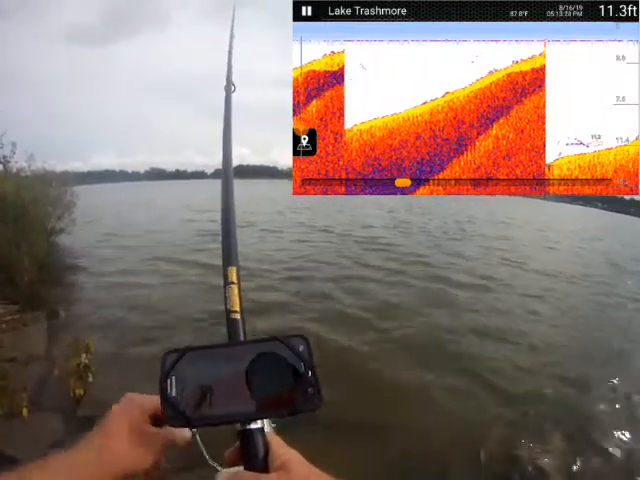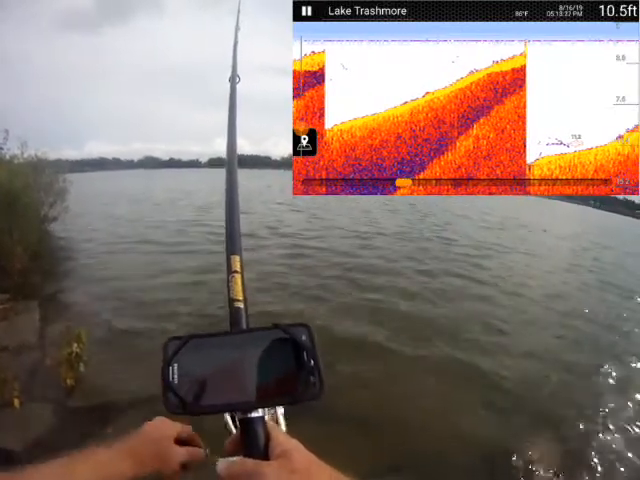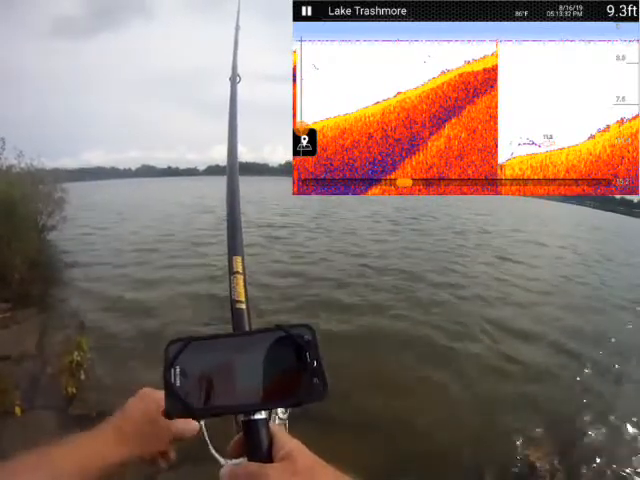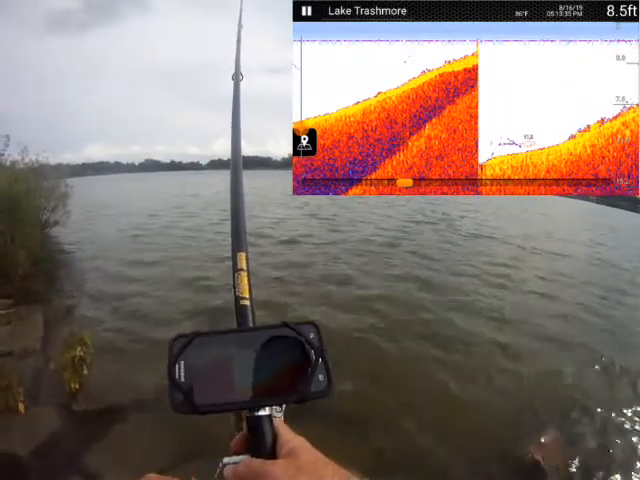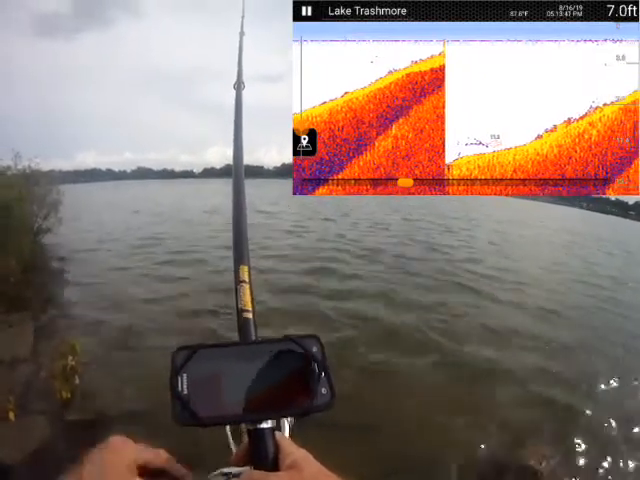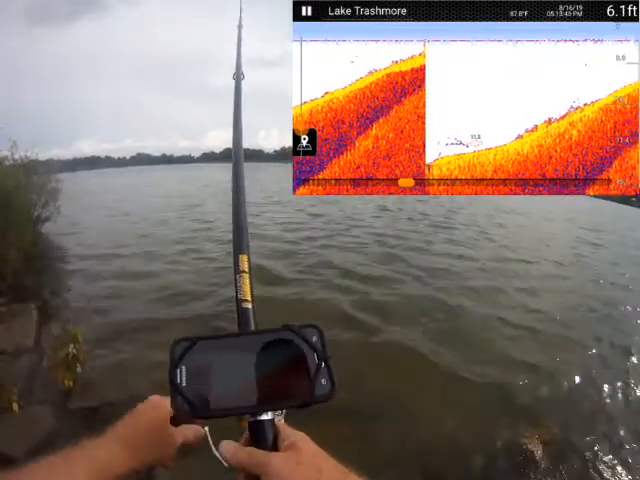Hard to tell what. Certainly that boat basin seems to have more fish in it than anything else I've seen so far. Rapidly getting shallow again. Okay, so far I'm not seeing this as a real good spot to fish from.